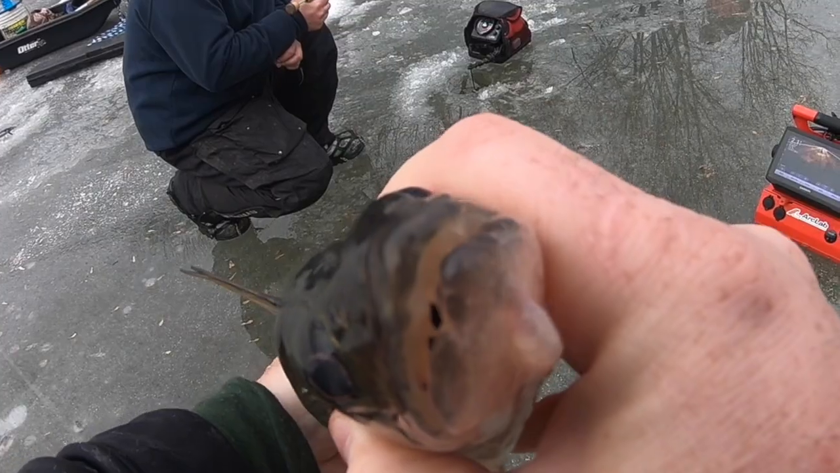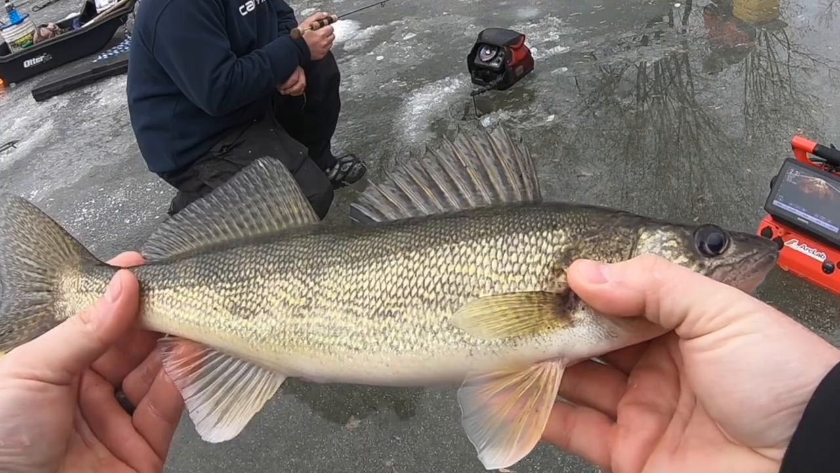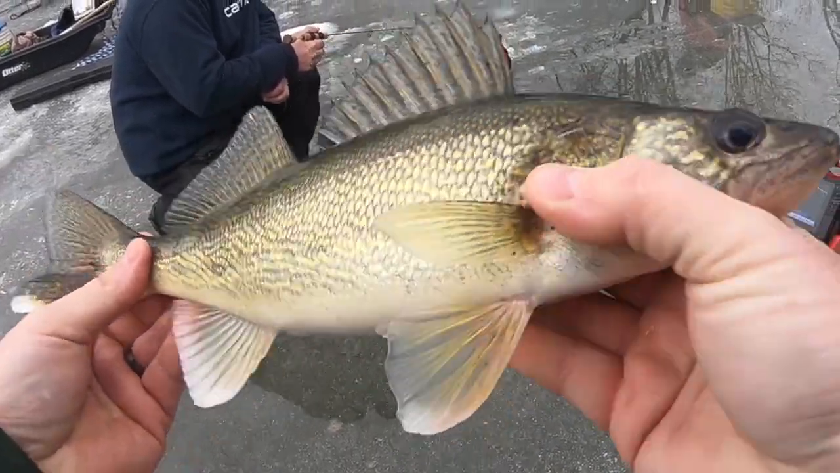That one's not going to be so lucky to go back because that is the ideal eater size walleye. It's probably about 15 and a half, 16 inches maybe. Perfect fish to keep. Yes.